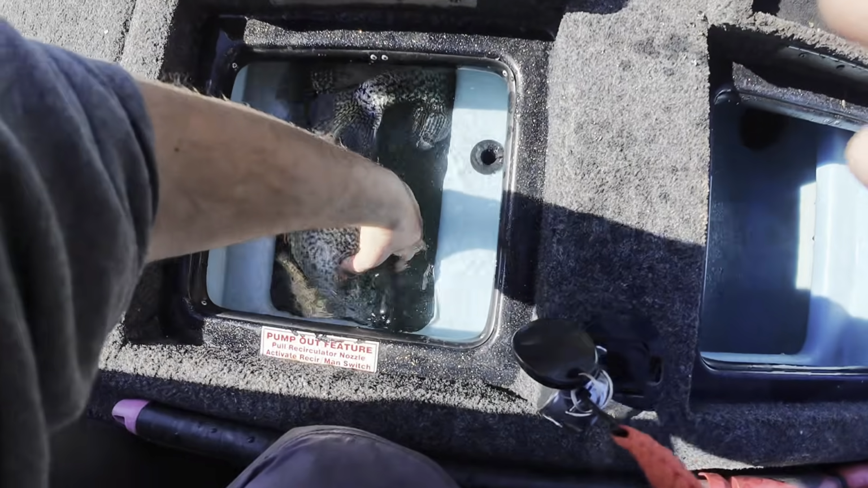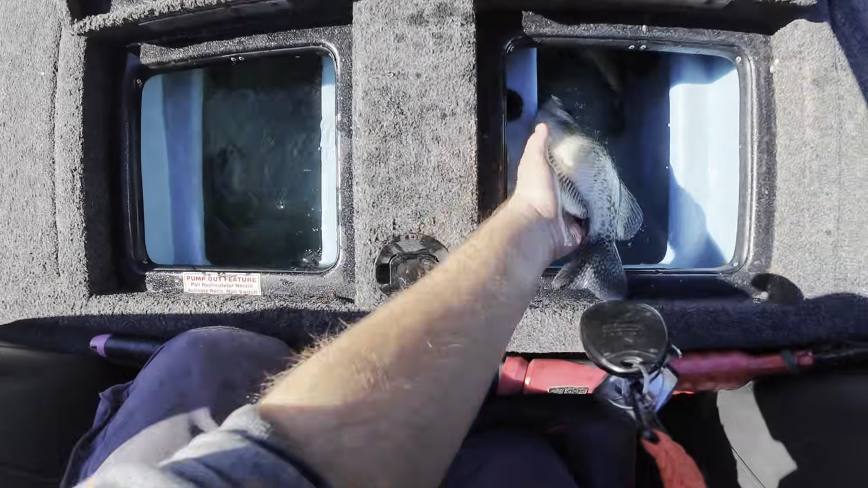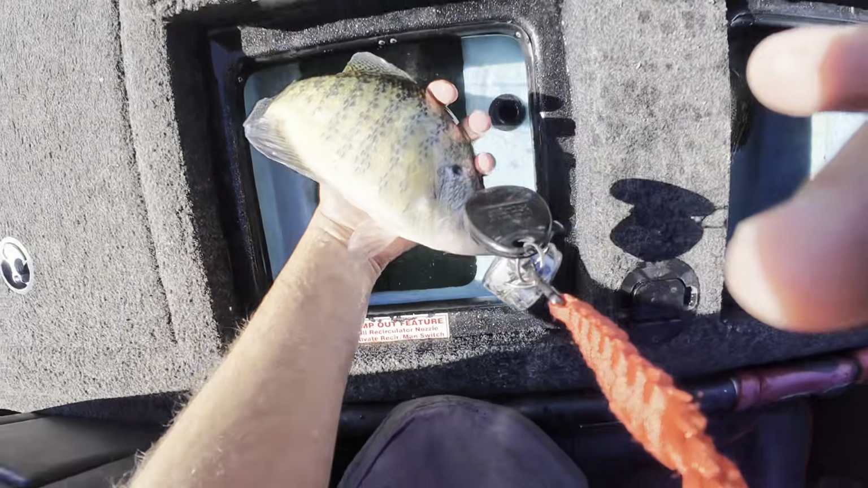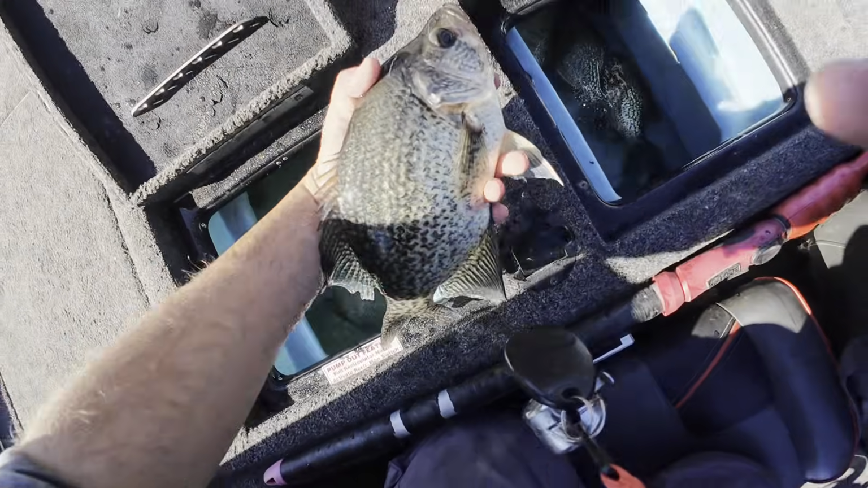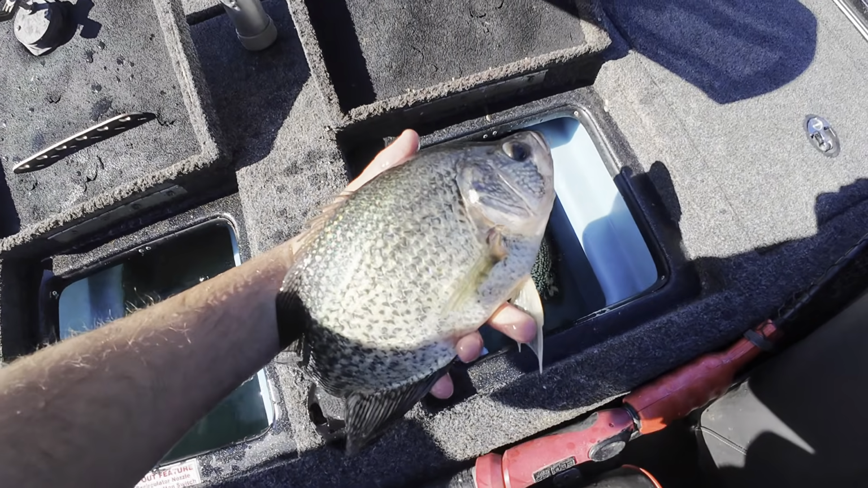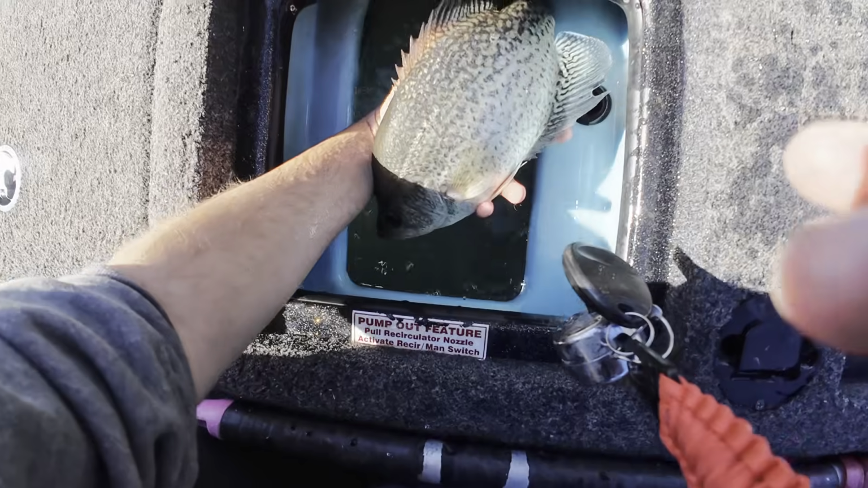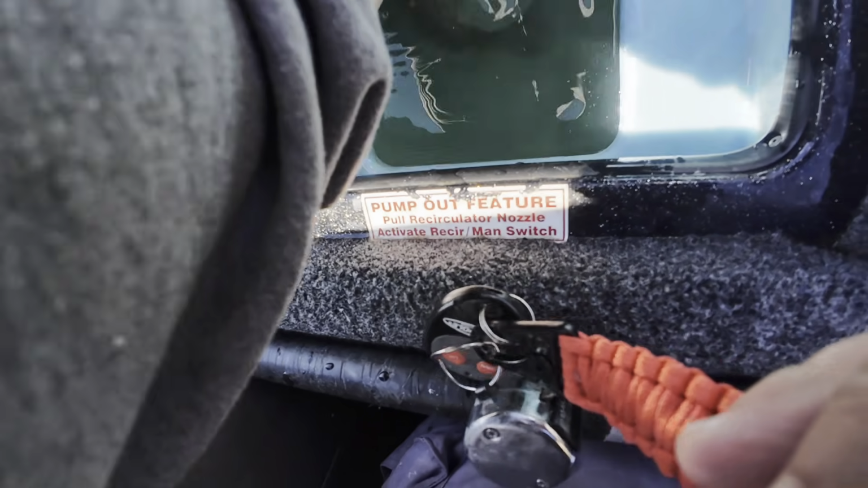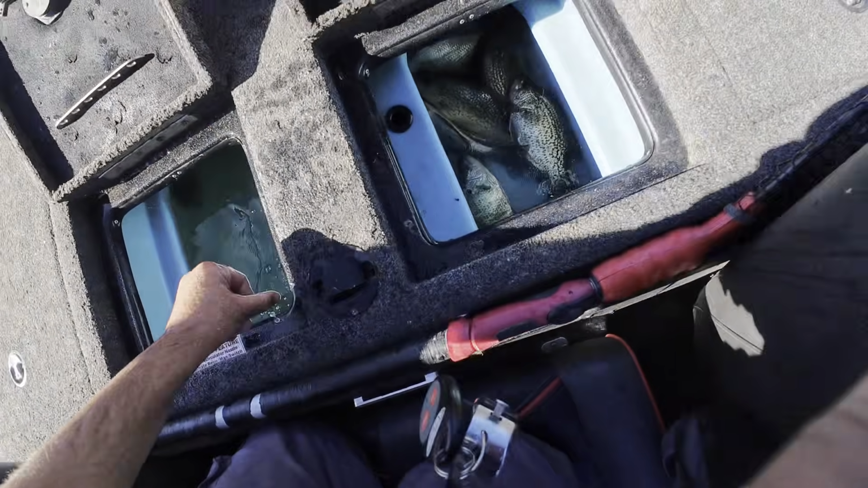1, 2, 3, 4, 5. That's a nice black. Look at how pretty he is. 6, another nice black. 7. I think that's it. So I got 7 so far.